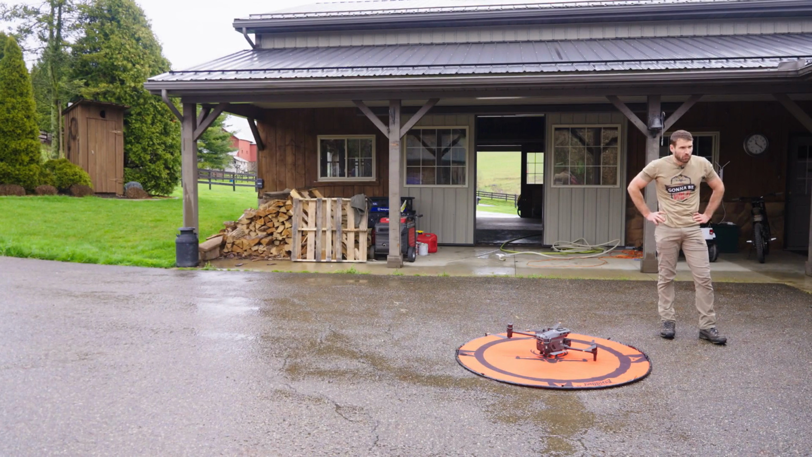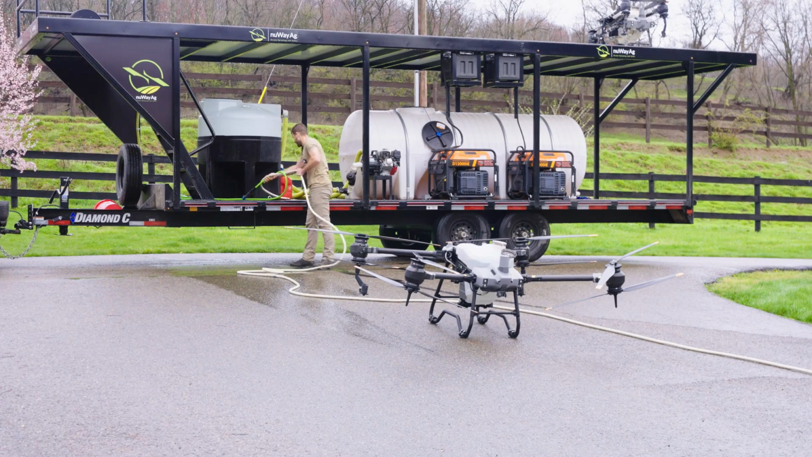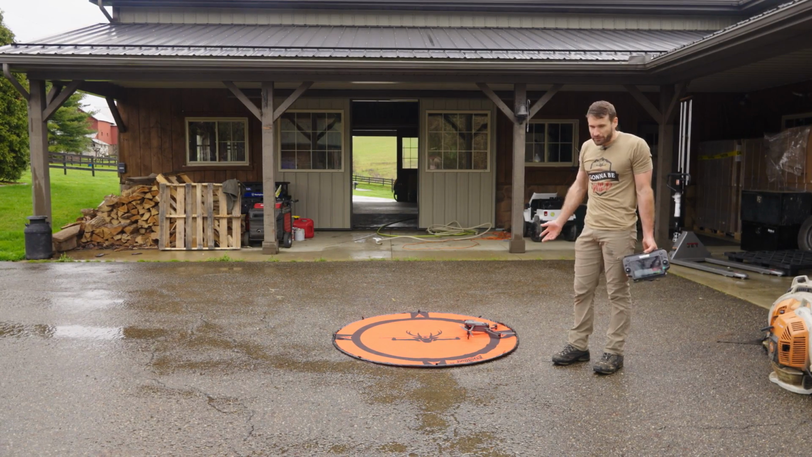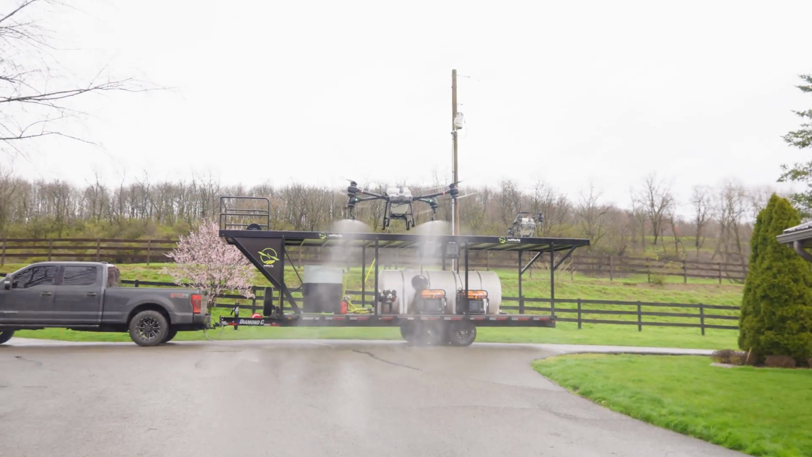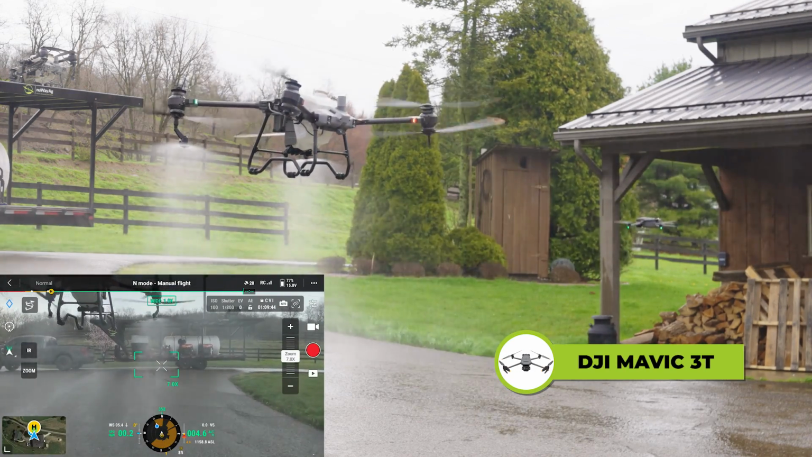So now we're gonna move to the water. We're now going to move on to the Ag drone with the sprayer on, and then taking the baby drone and going underneath the Ag drone. I think that the baby drone will take it, but we'll see. All right, here we go. Baby drone, may the odds ever be in your favor. Good luck, baby drone. Oh, it's not wanting to do it.